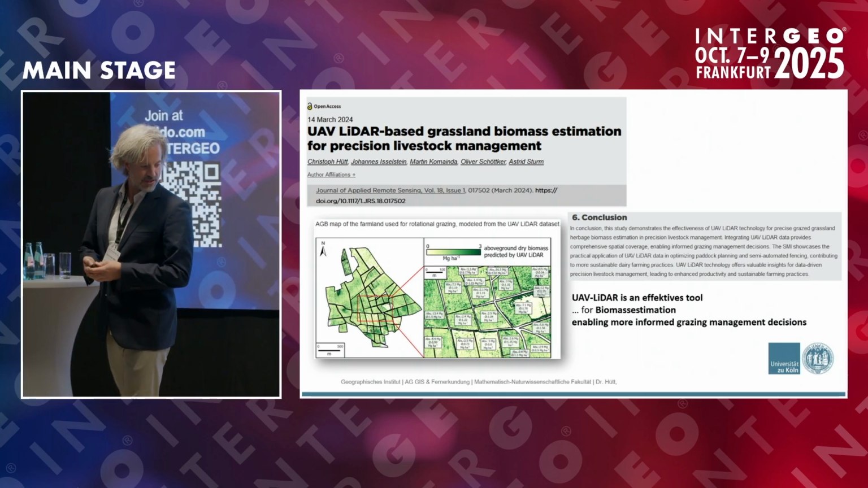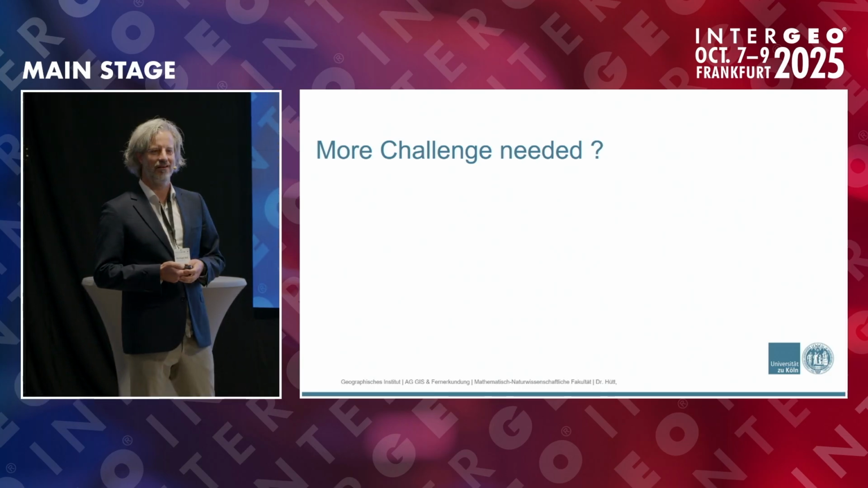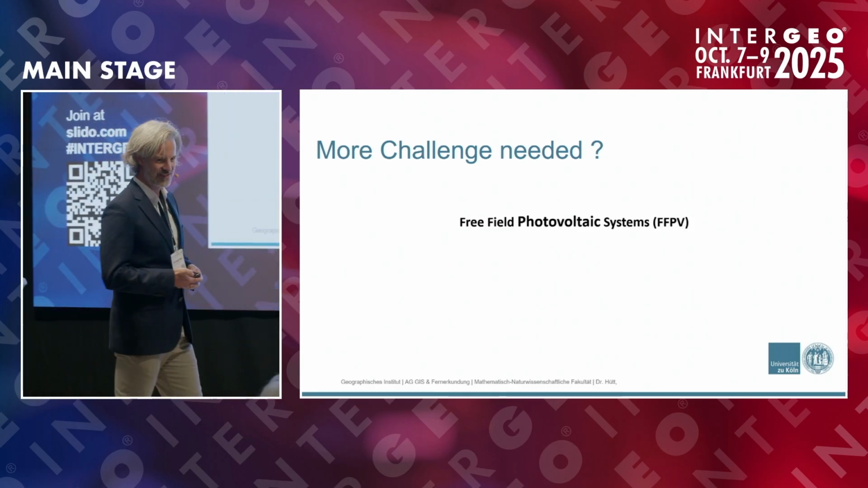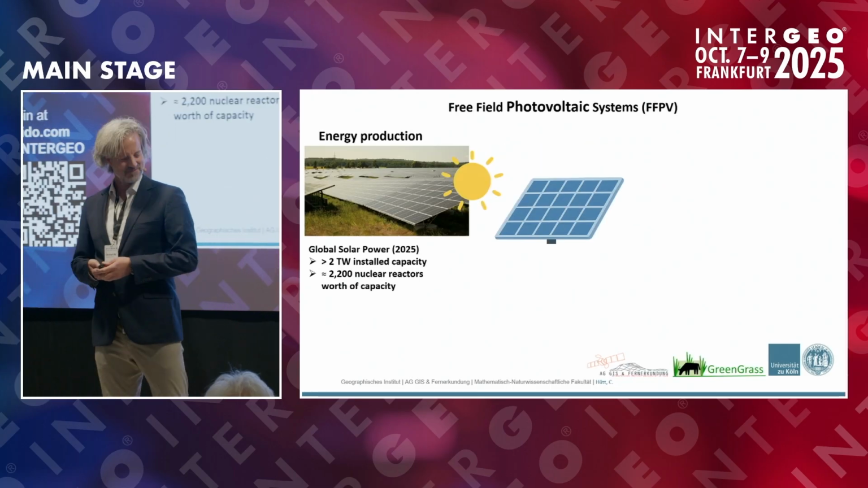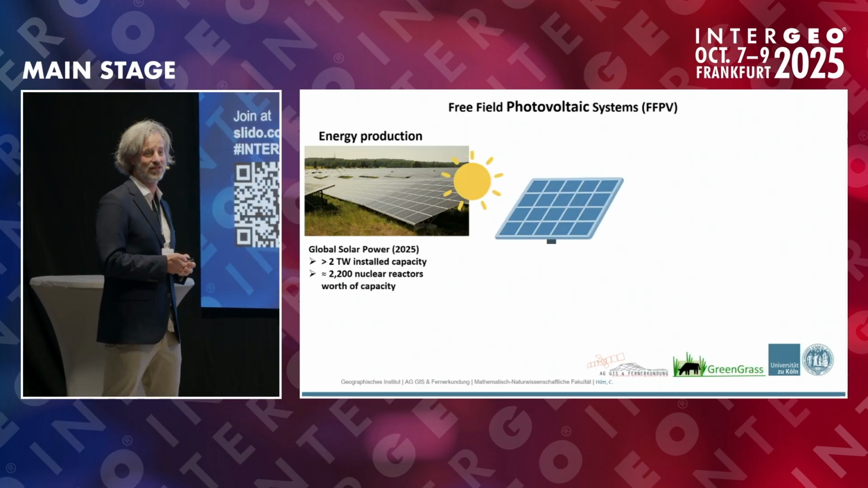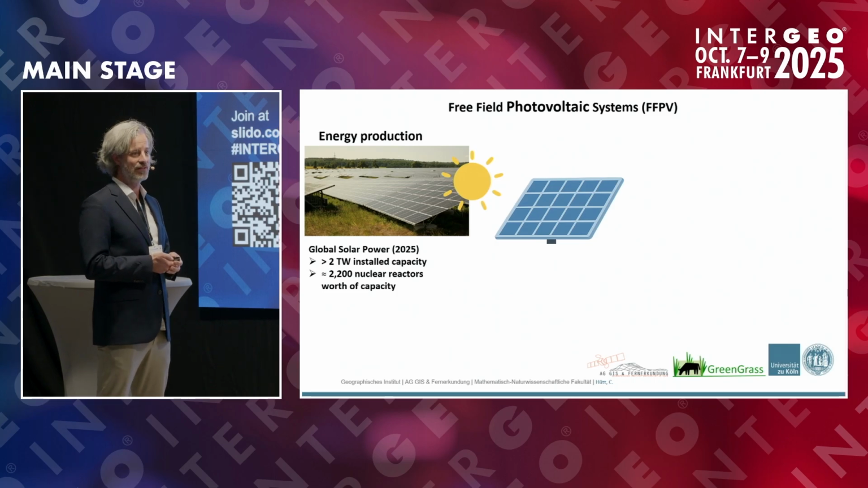So I like challenges. If you want more challenges, I found it in free field photovoltaic systems. You might know that there's a big revolution going on in the energy sector.